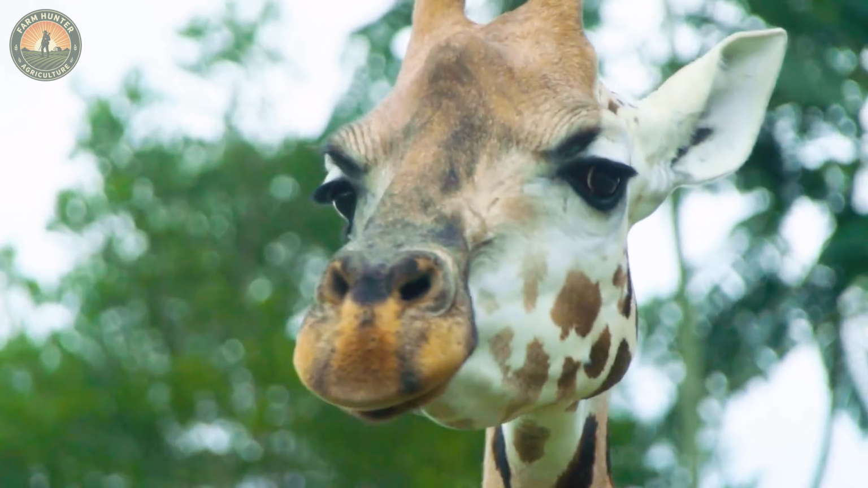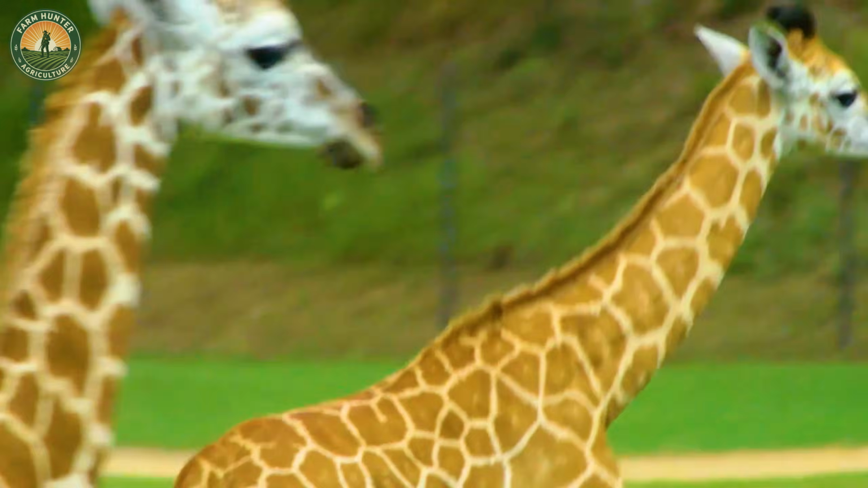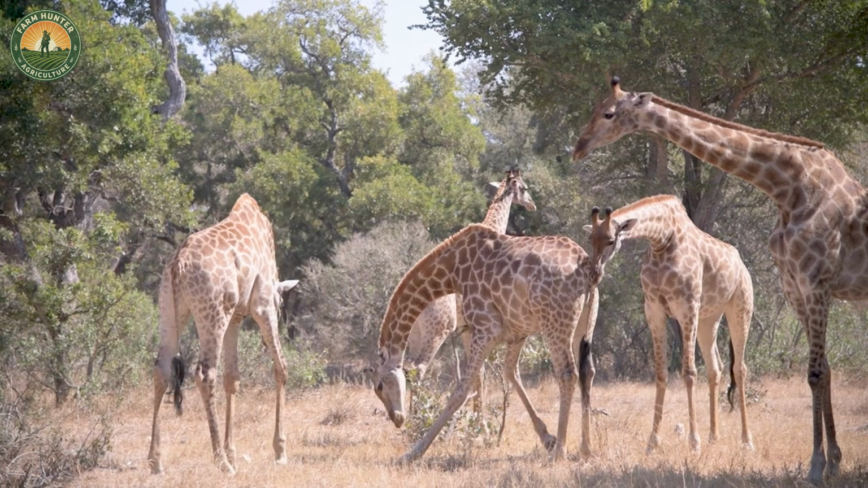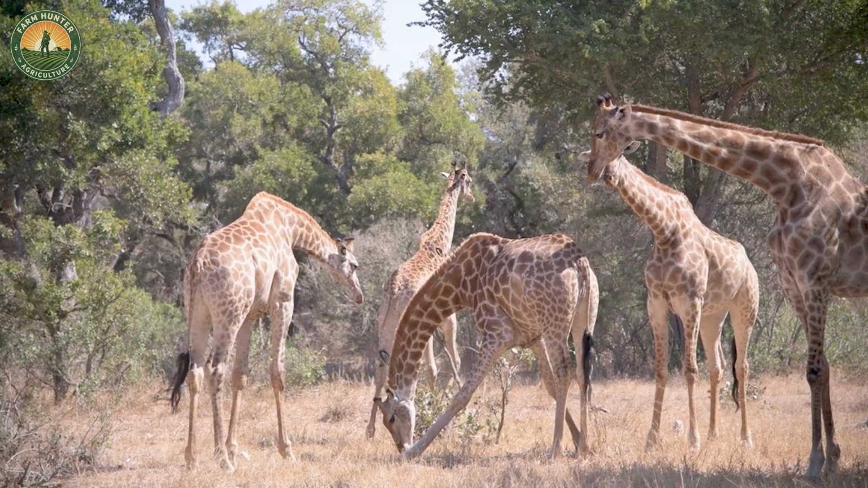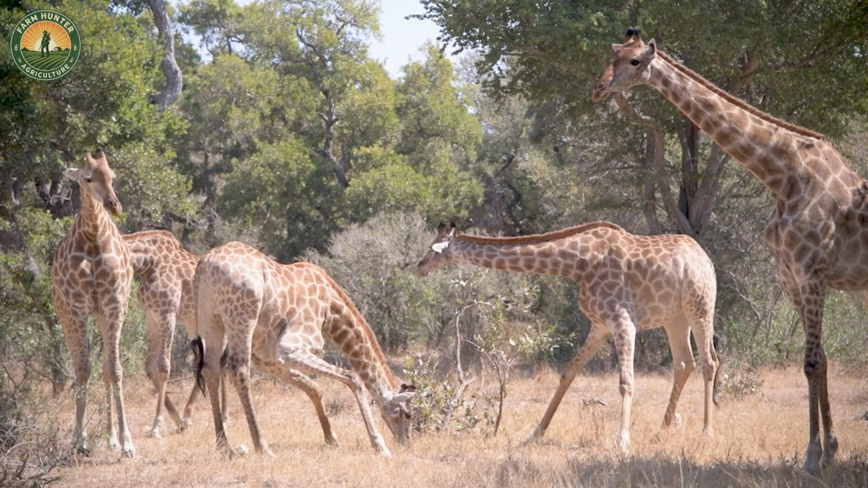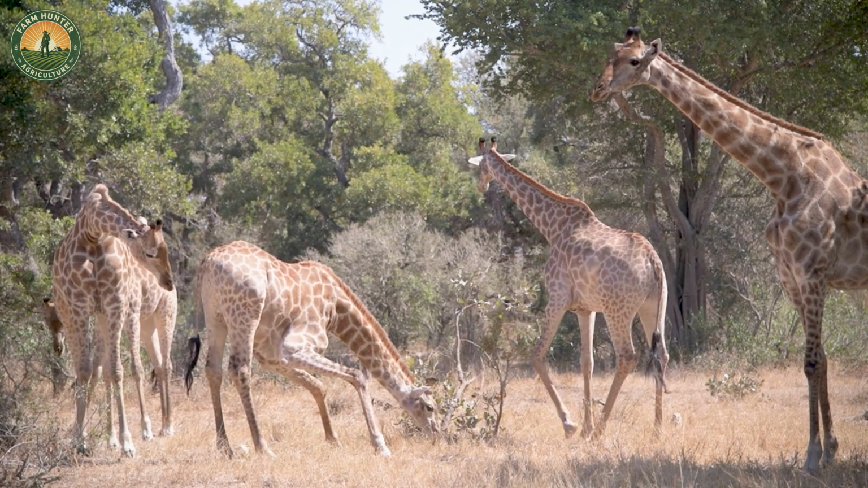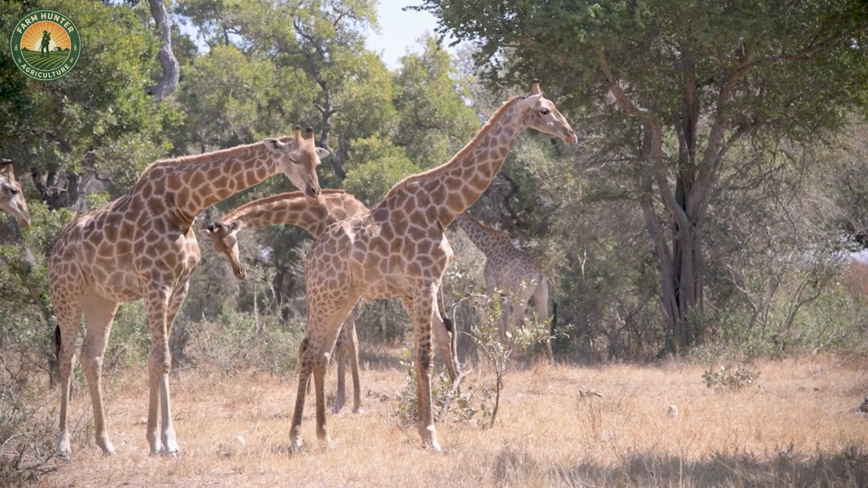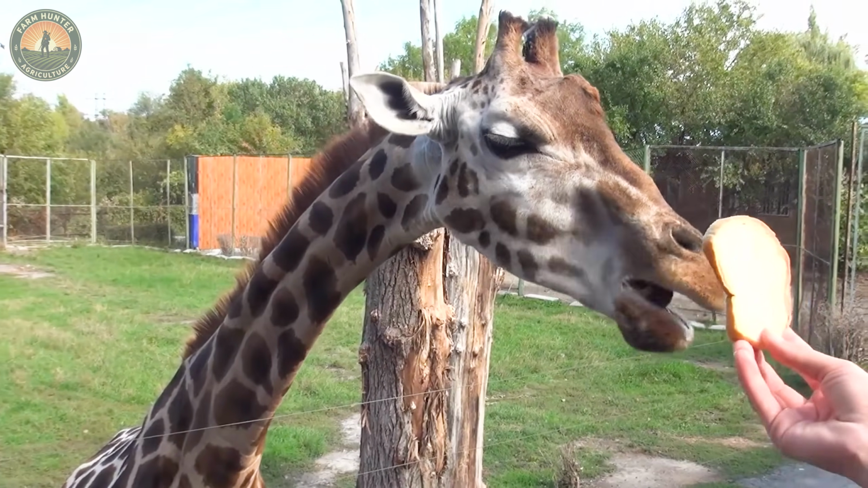Focusing on humane and sustainable methods to manage giraffe populations is crucial for long-term conservation and fostering a balanced relationship between humans and wildlife. Habitat restoration and community education are powerful tools to ensure giraffes and other species can thrive.